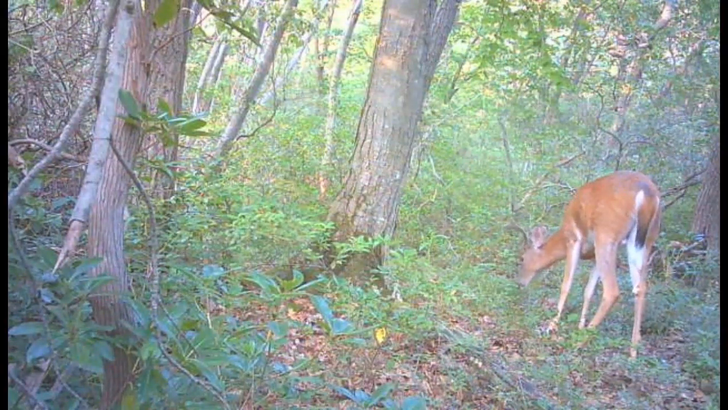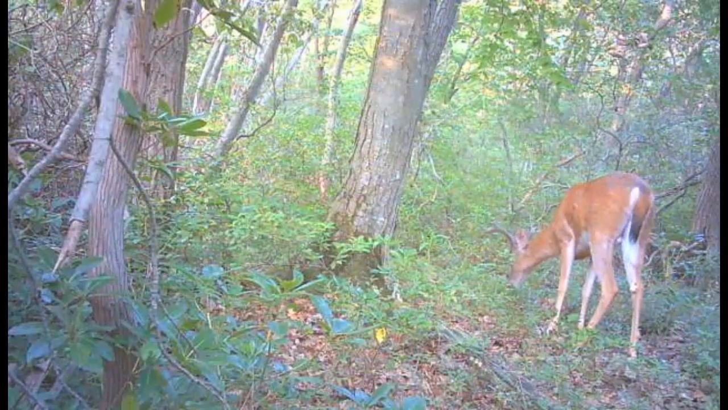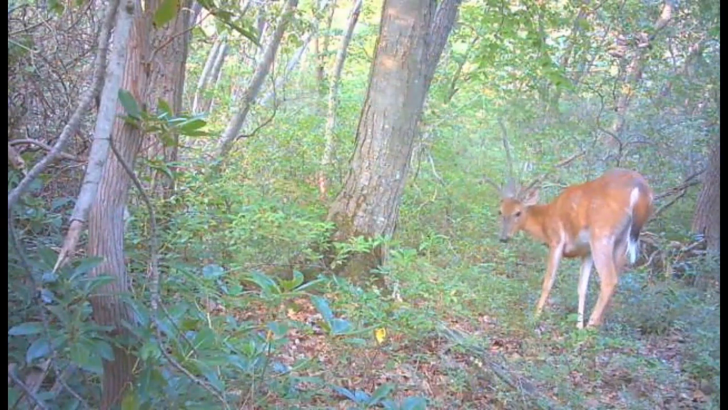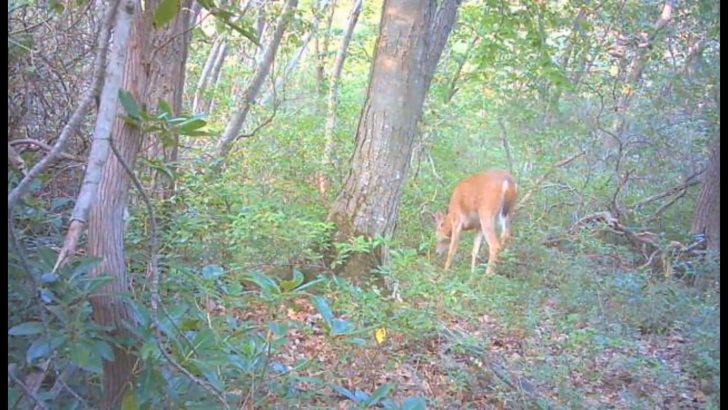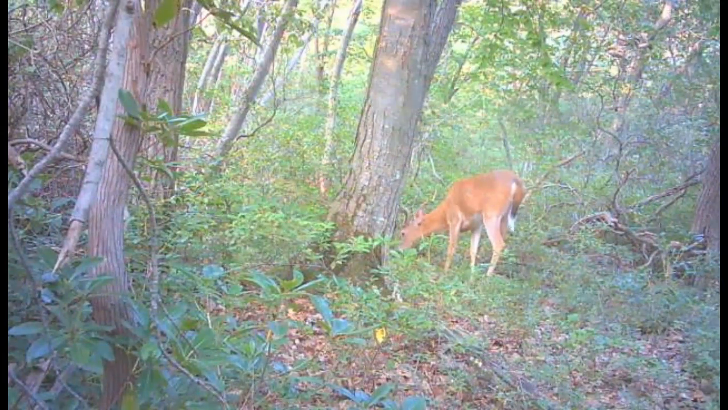Then we got what looks to be, I think, a 6-point in here running around during the daytime. Just in here feeding around.